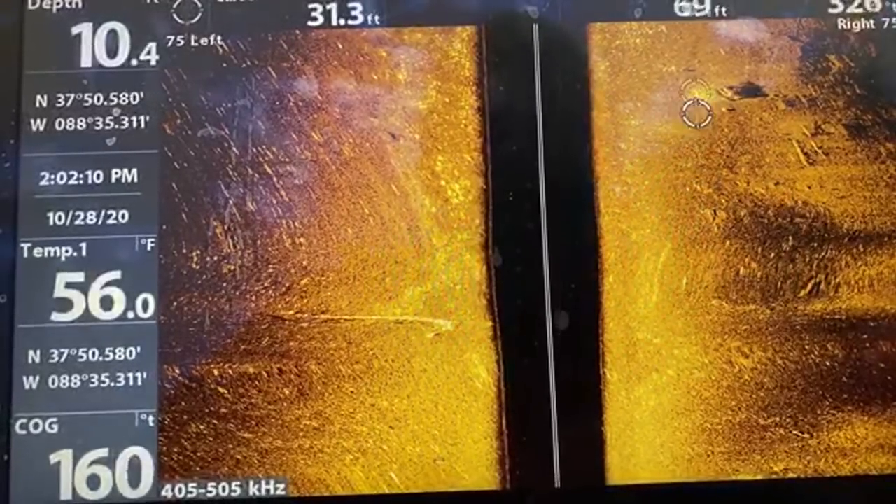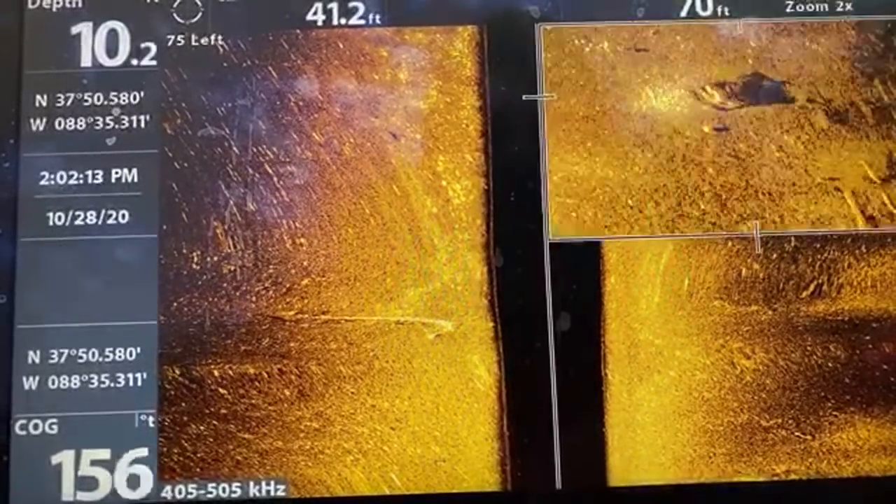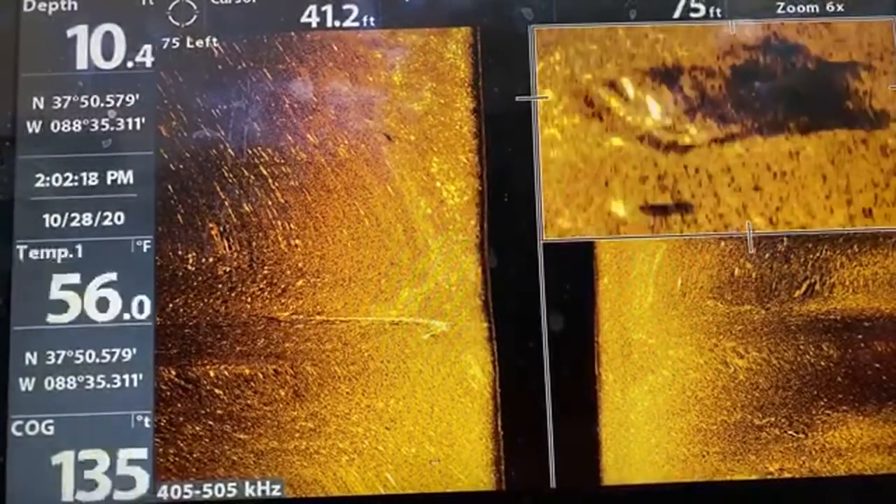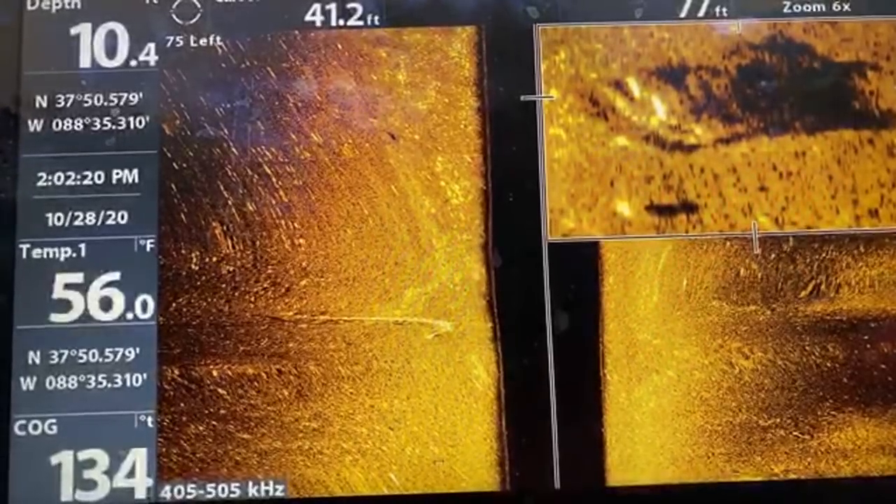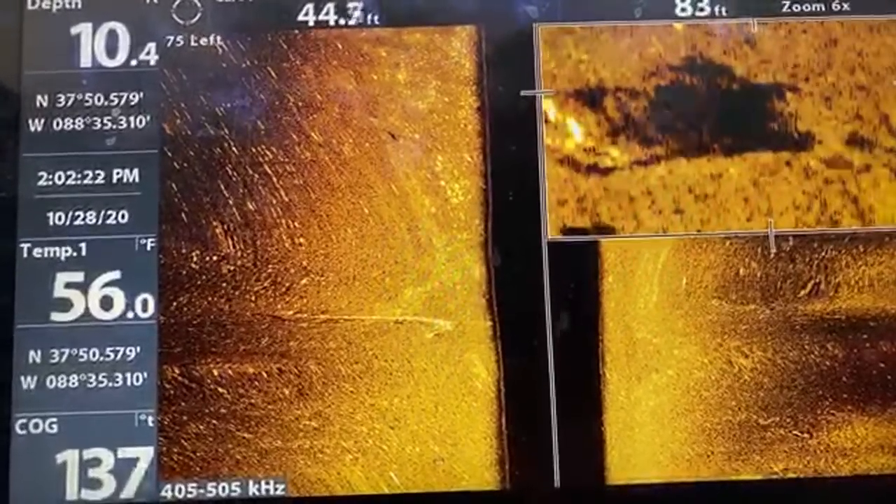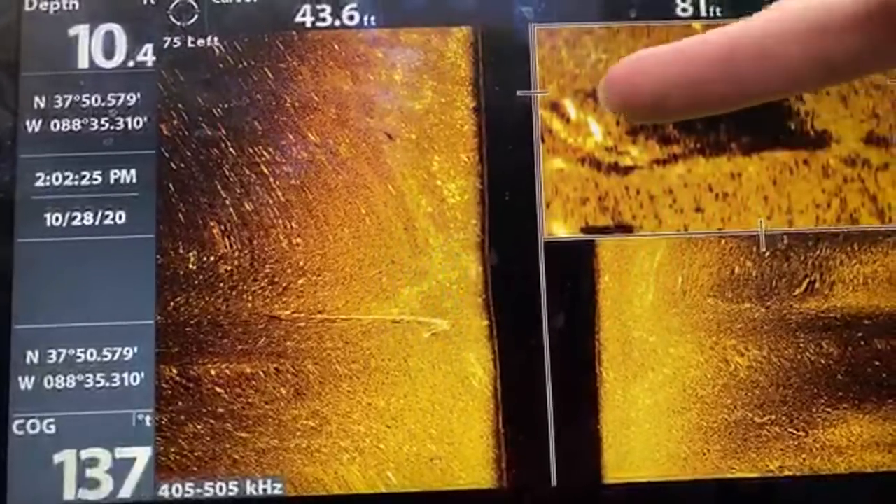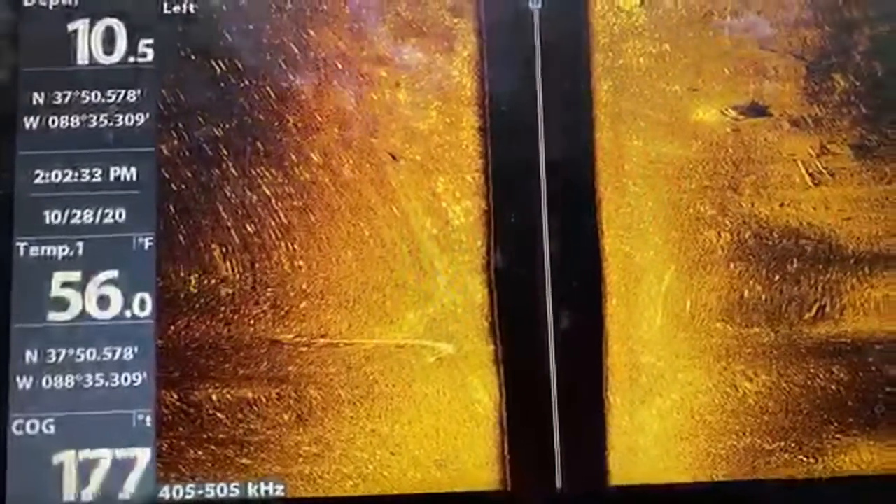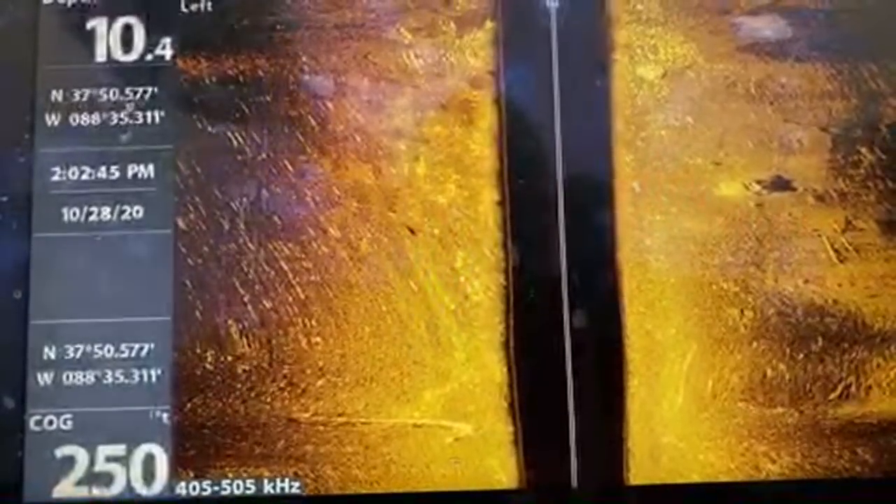So I'm going to stop. What is this? Okay, so that's a stump with a shadow on the back. Okay, so we cleared that. That's not a car. That's 10 feet down and probably maybe 3 foot long, 4 foot.